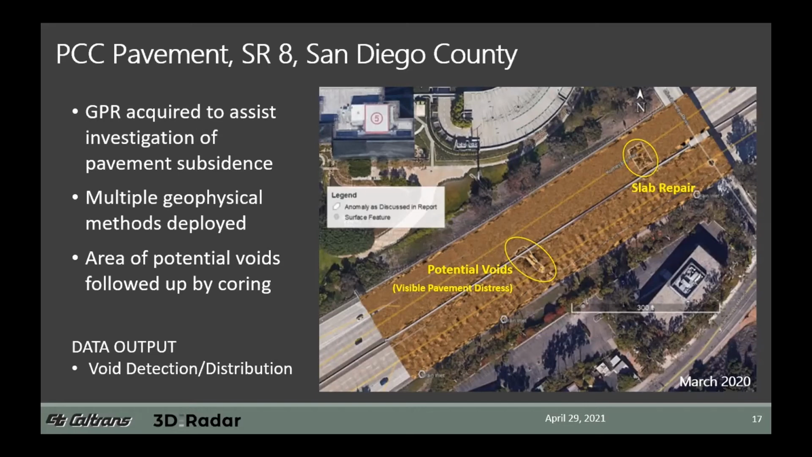Production rate was about 123,000 square feet an hour, with an equivalent acquisition rate of about 2.9 lane miles an hour. Now, to do a realistic comparison for this project with a single channel survey, we basically would not be doing the entire survey with a single channel system. Using a single channel system, we would have only limited our survey to the area of visible pavement distress. So in order to do this comparison, we're changing from a large scale investigation with a multi-channel system to a smaller scale investigation with a single channel system.